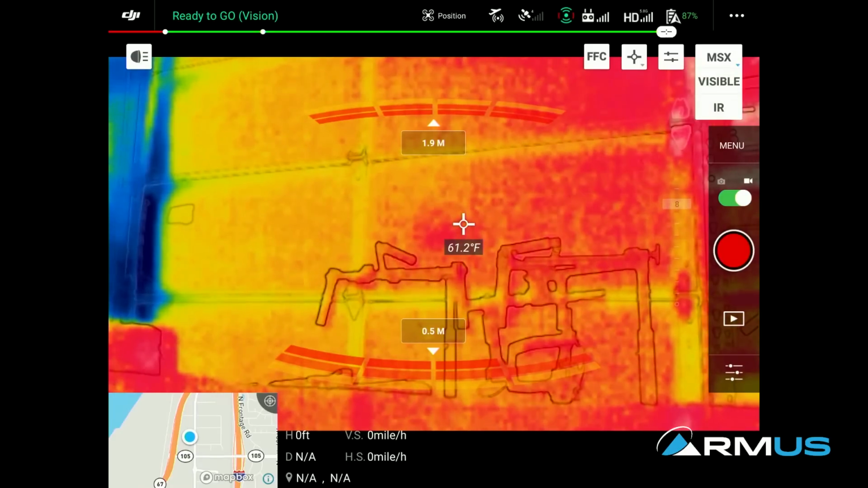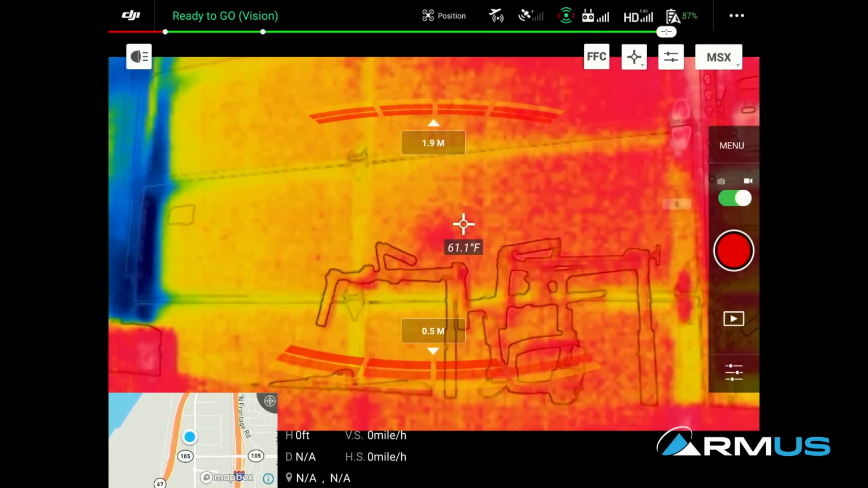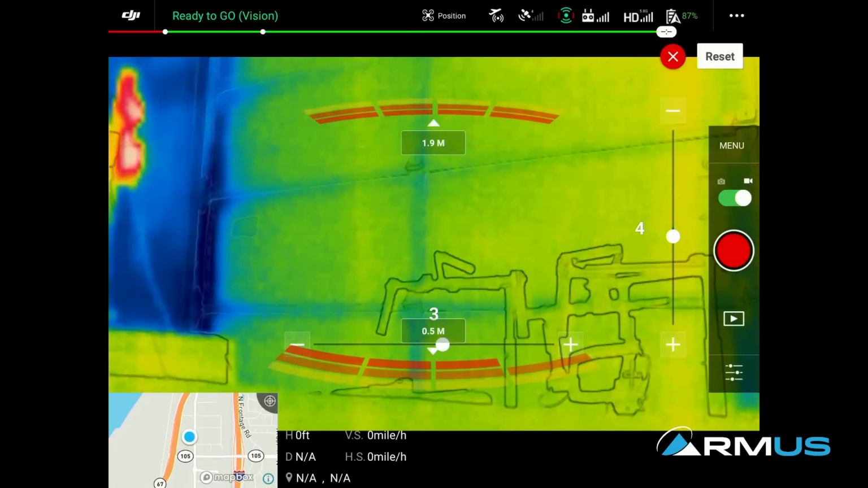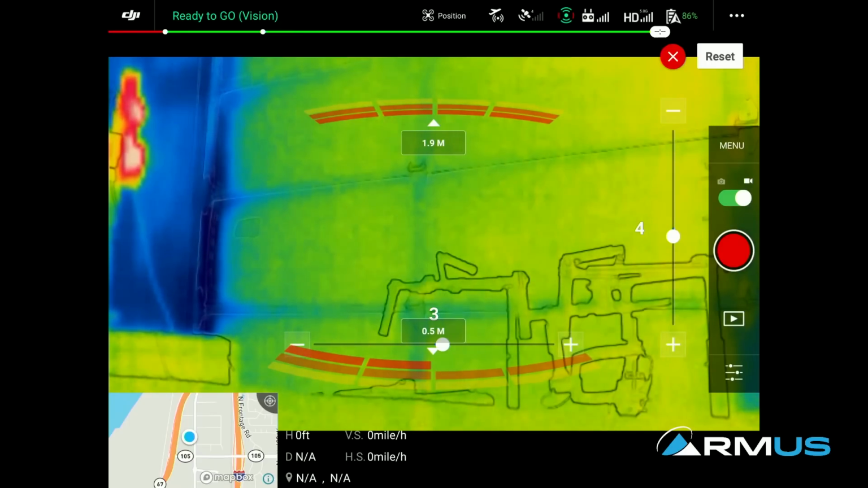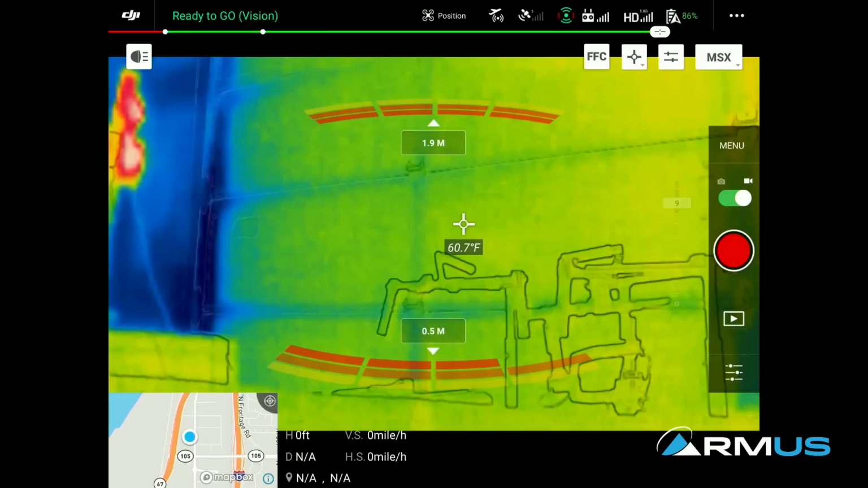Probably the last feature I wanted to show on here, as far as the MSX goes, is how much I can actually give it. Besides it being lined up and straightened out, there is an amount on the XT2 and the other that gives a definition of how much intensity the MSX has. Well, this doesn't have quite that amount of intensity. So we want to be very clear that in very low ambient light, that's how RGB works, so the MSX feature may not work or perform the best.